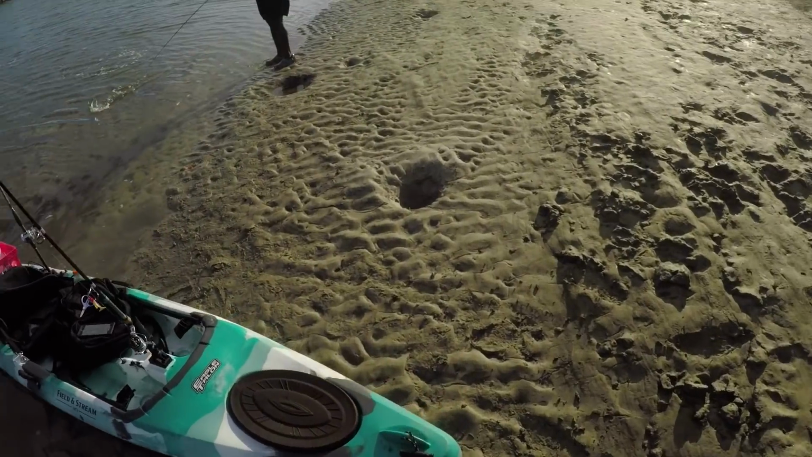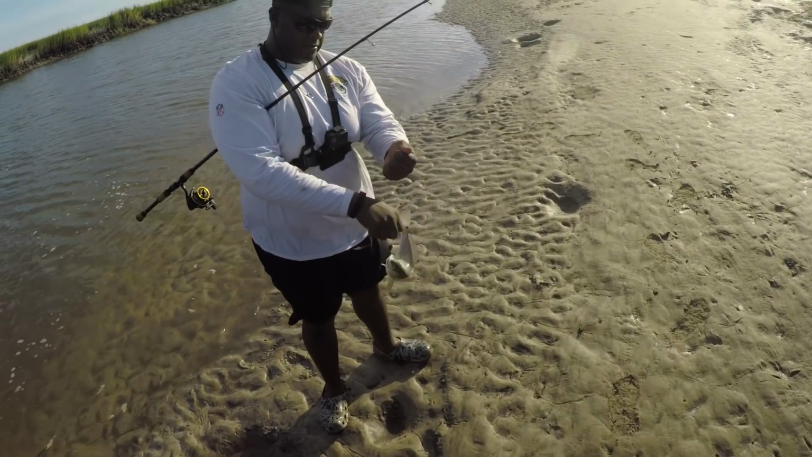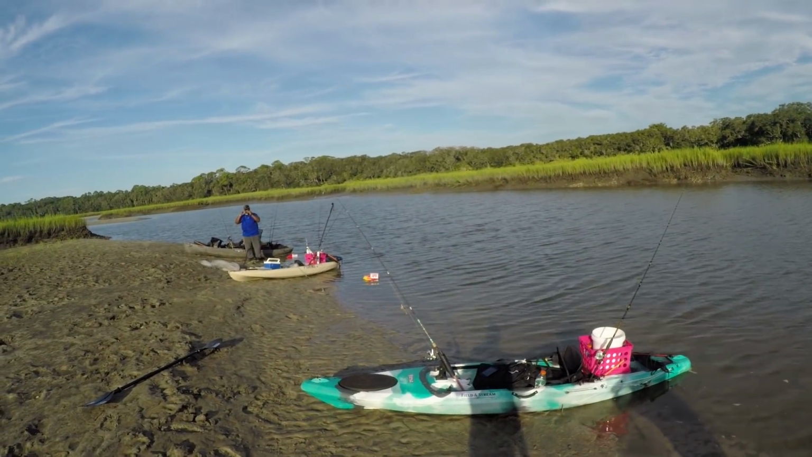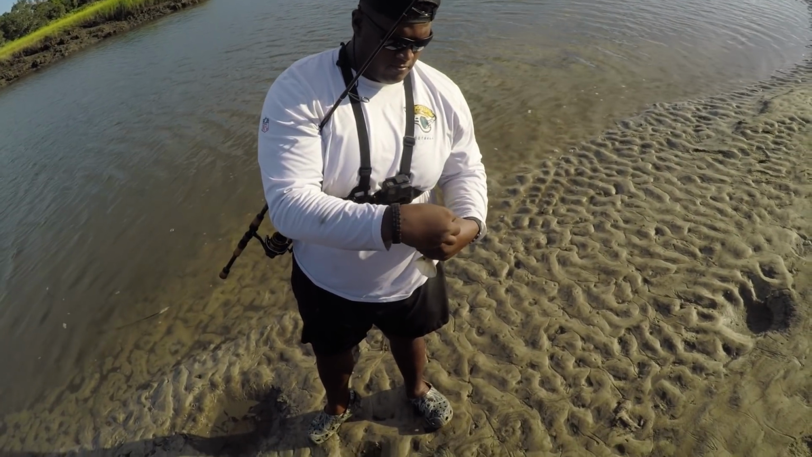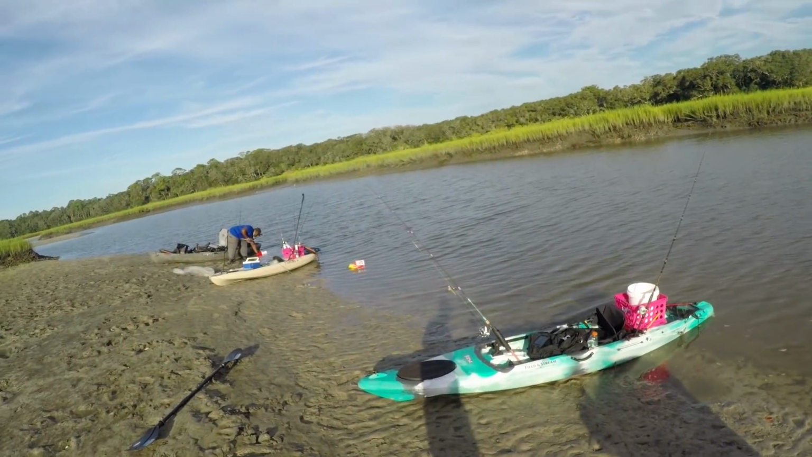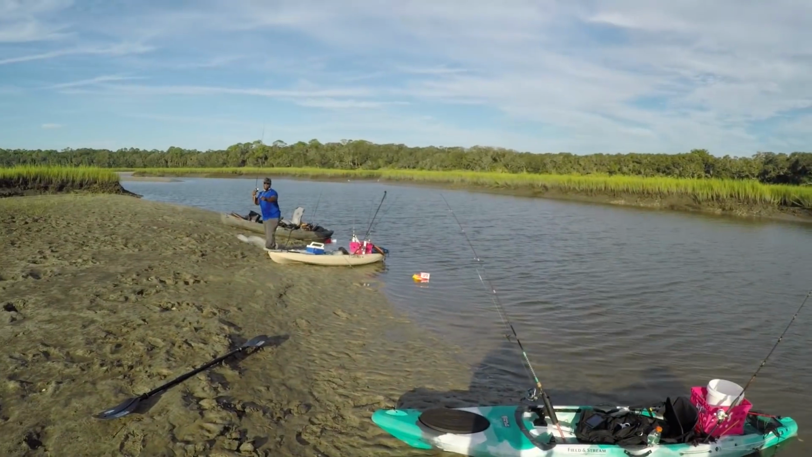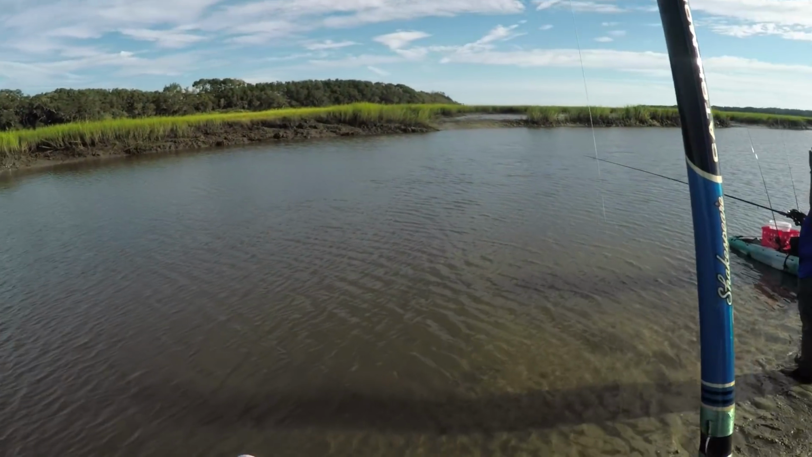Johnny, first fish of the day. A mullet. What is that? Little red. Oh, a little red. Bronze mullet, same thing. Oh yeah, you see a spot on. There you go. Little cutie patootie. He's only got a spot on one side. Smack that. Got him.